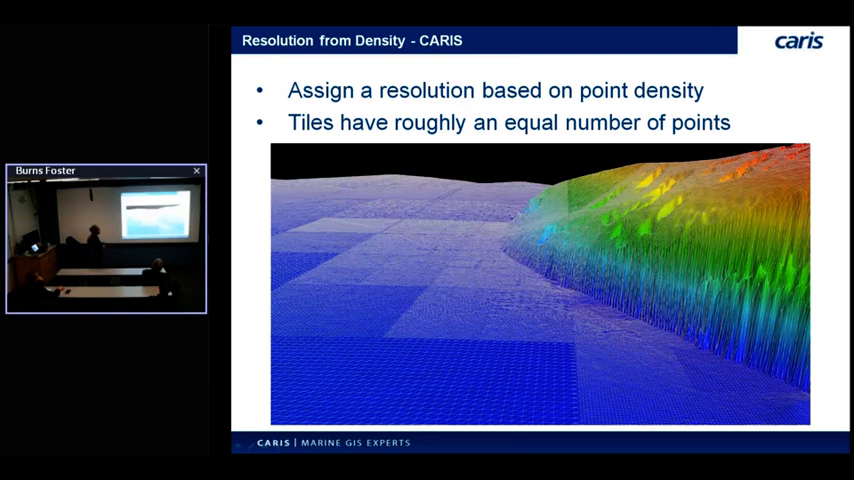In this case, we do the same tile breakdown for our method. Again, the tiles roughly have an equal number of points in them. And then we analyze the point spacing in the tile. And we account for a bunch of things here. And if you'd like, I have a slide at the end. I can go into more detail. But we do account for how much of the tile is actually insonified. So if it's at the edge of a data set and there's an empty area where there's no points, that doesn't have any weight on the final resolution calculation.